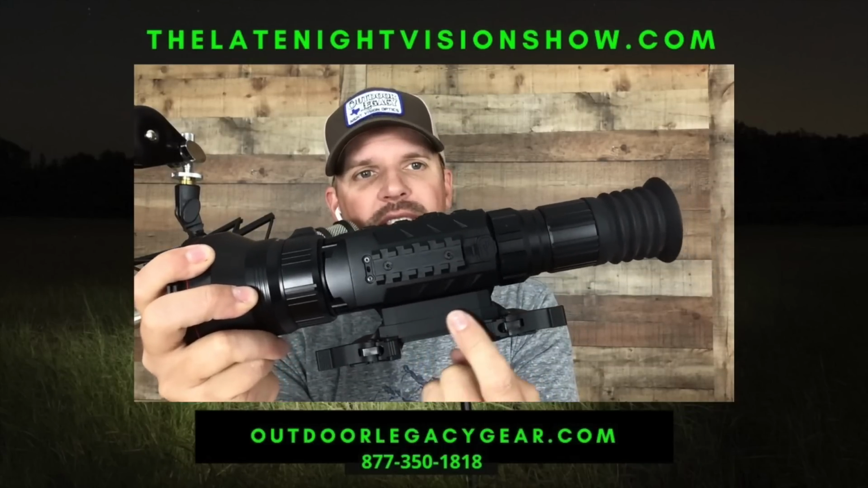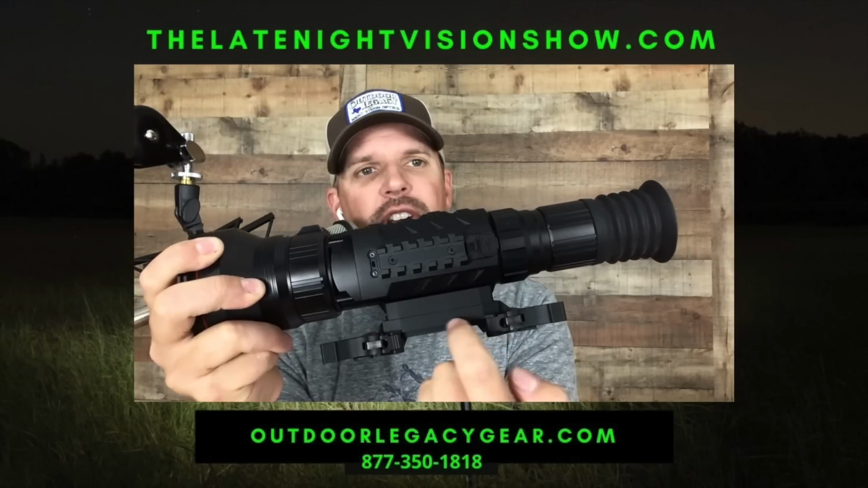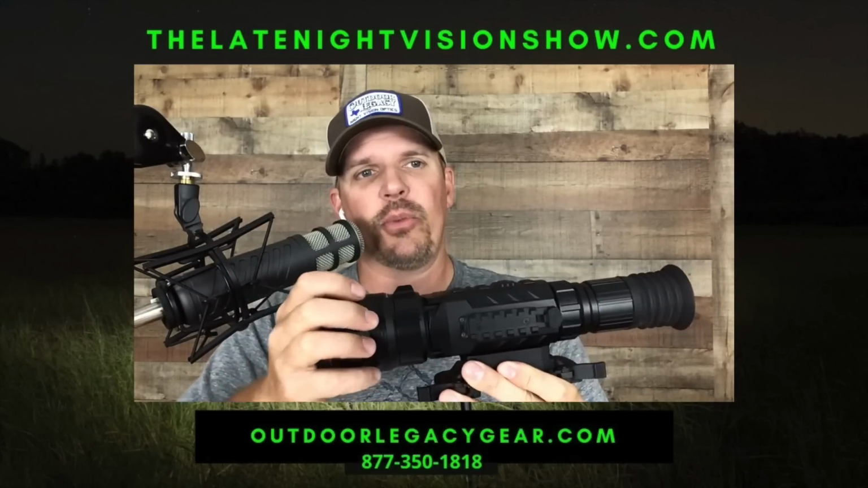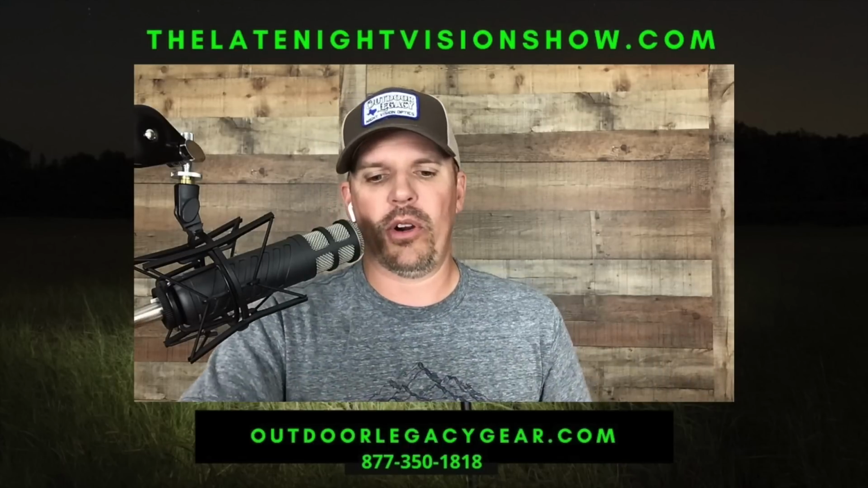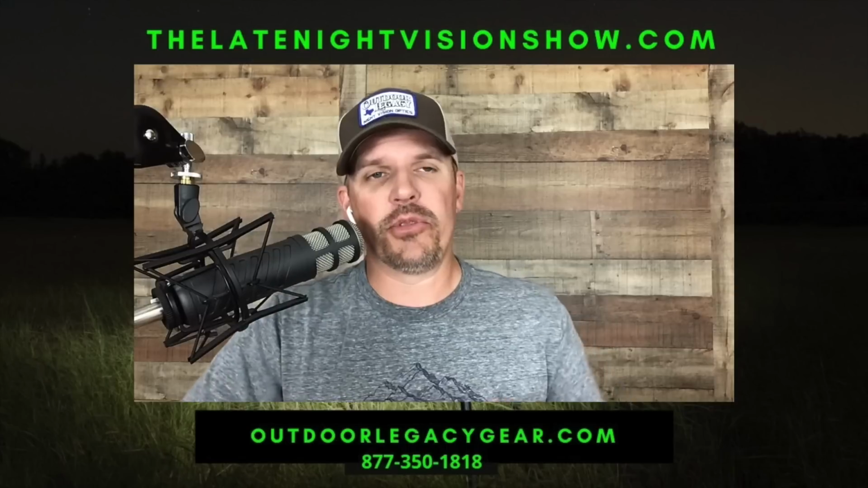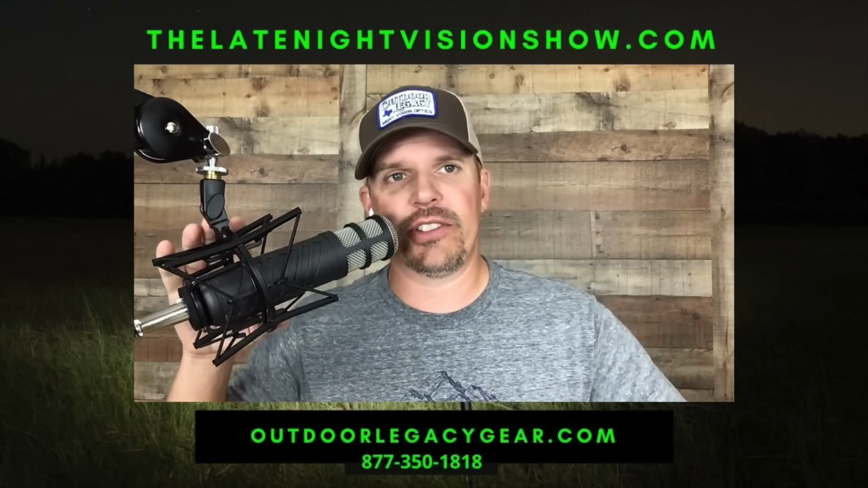And what that means is right here, you can kind of see this is two pieces. There is a spring in here, a big heavy spring. So when this scope takes the recoil, that spring will absorb part of that recoil. And the reason is it's got to have that absorbing function to protect this 1280 thermal sensor.